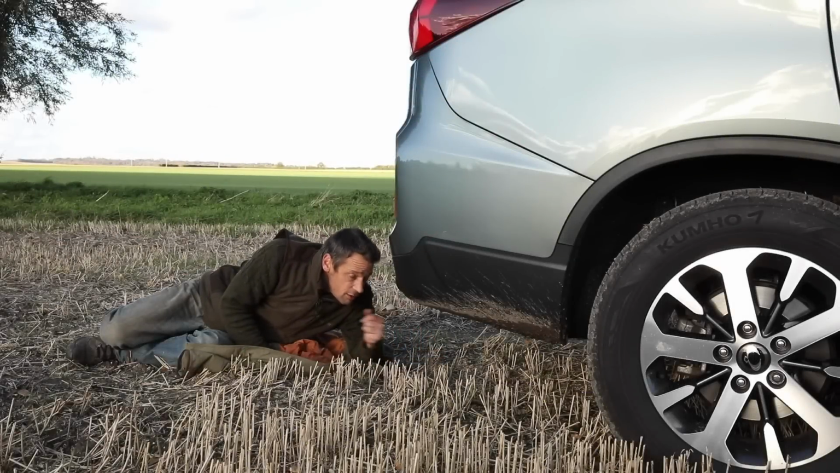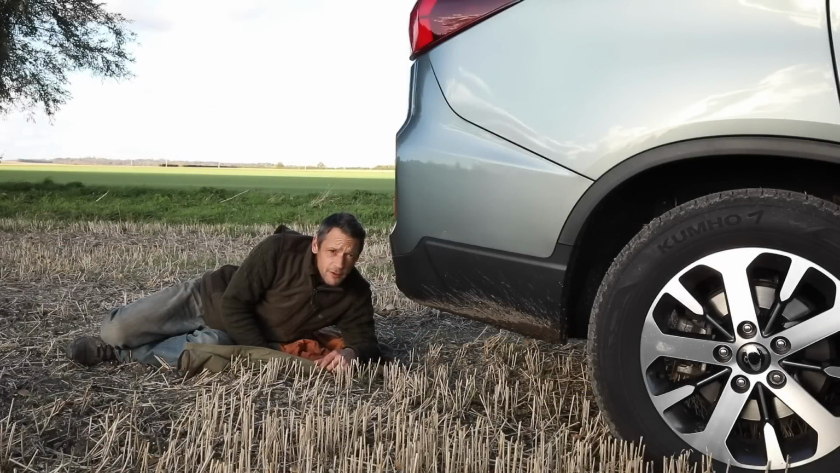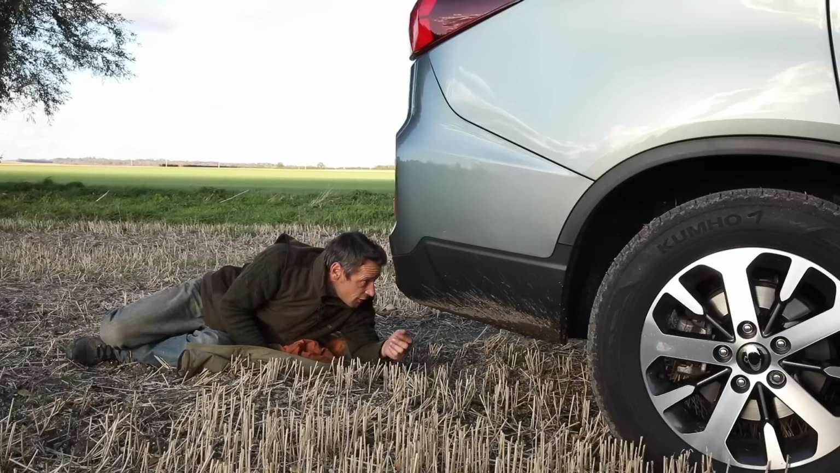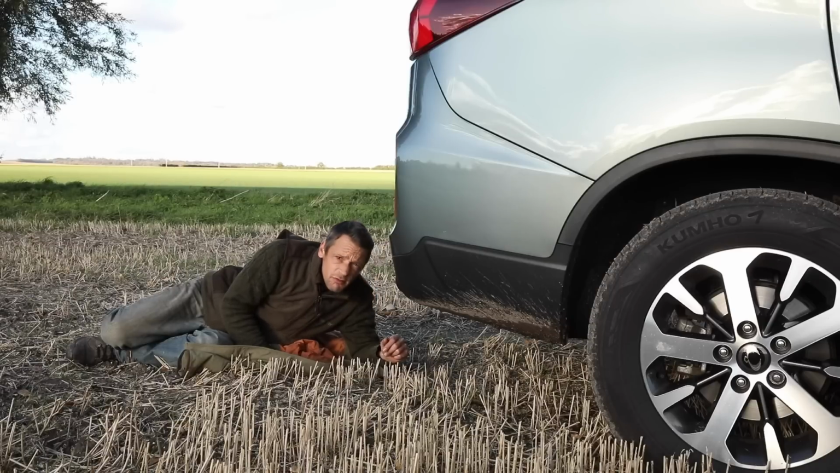Underneath here, 200mm of ground clearance, which is adequate for getting about. Independent suspension front and rear, nothing overly fancy. Yeah, nice big solid rear diff. Yeah, functional.